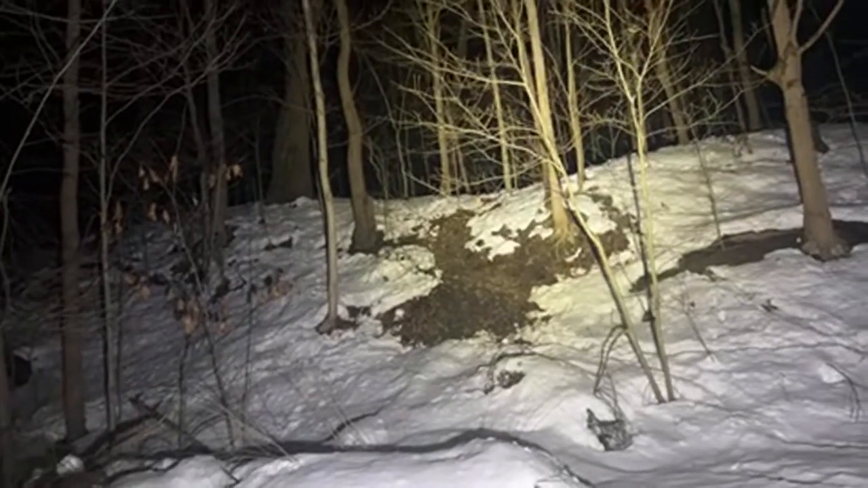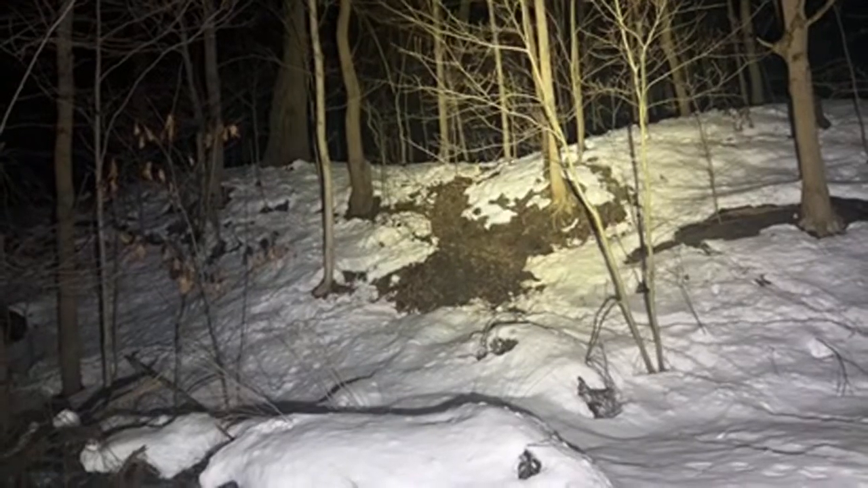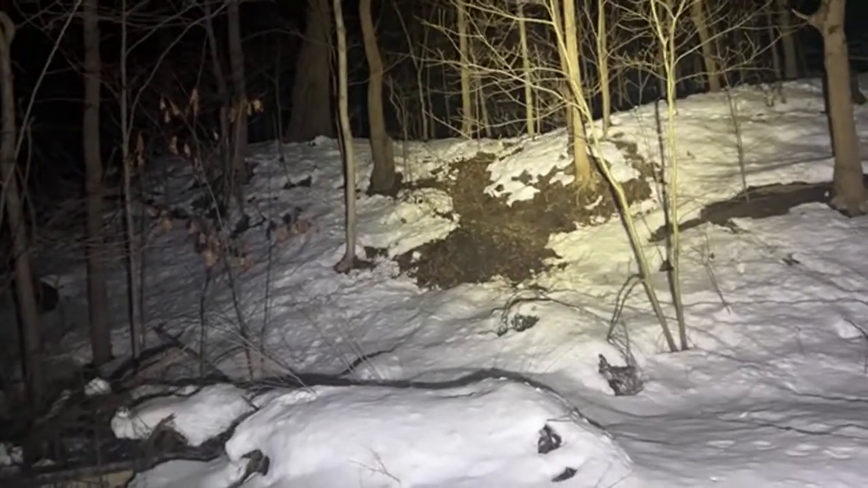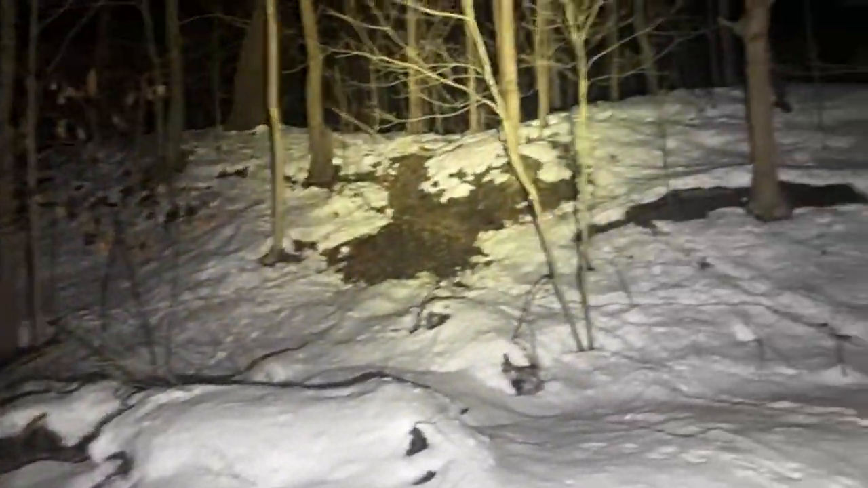There was something. Okay. Yeah, but where is it coming from? It may be sinking low to the ground, but I don't know where it's coming from. There's not a natural gas well down here that I know of. Unless there's some old pipes running across the bridge.